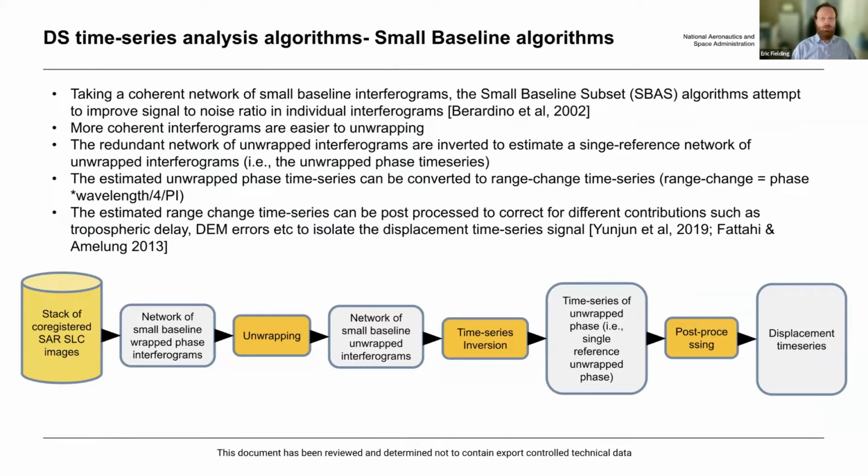So the key steps are to make a stack of co-registered SLC images, make a set of interferograms, do the phase unwrapping of each interferogram, then create a network of small baseline unwrapped interferograms.